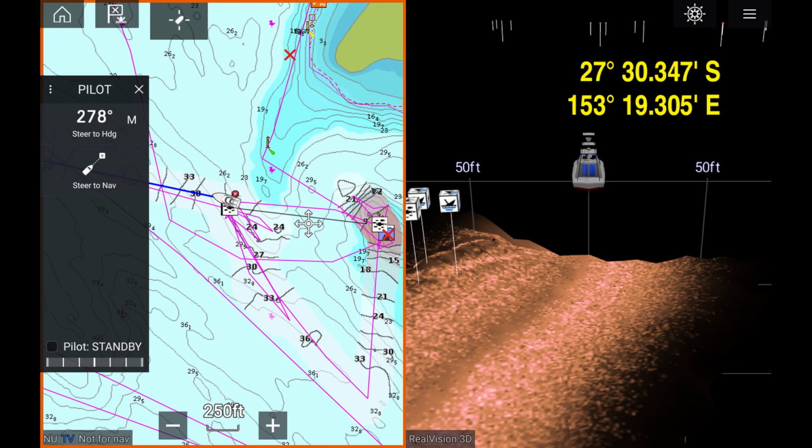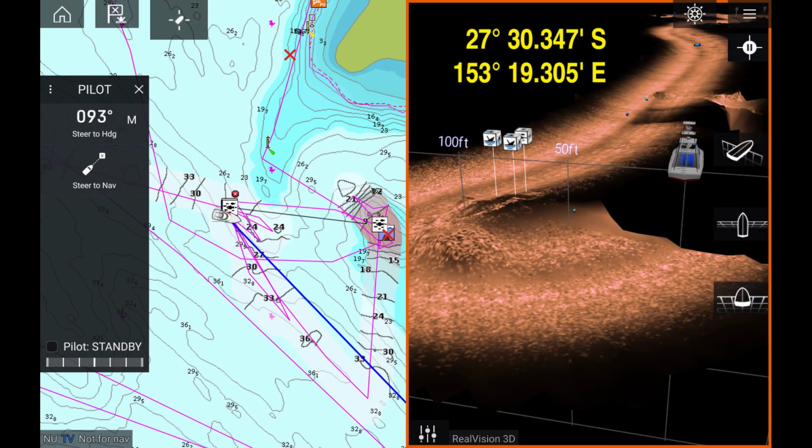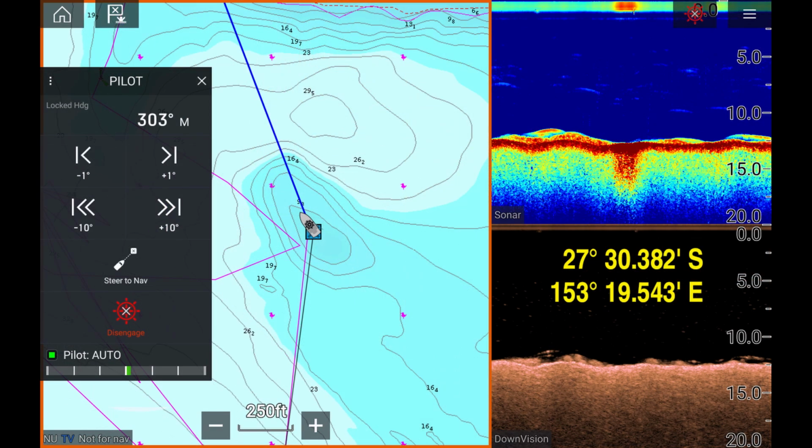Not terribly happy with the down vision and the normal sonar scans. I think I need to tweak those settings a little bit more. 3D looks pretty good. Down vision did show a few fish around it. Had we not been going for a picnic, I would have dropped the line down just to see what they were. A little bit southeast of the Peel houseboat wreck, there's an underwater hill.